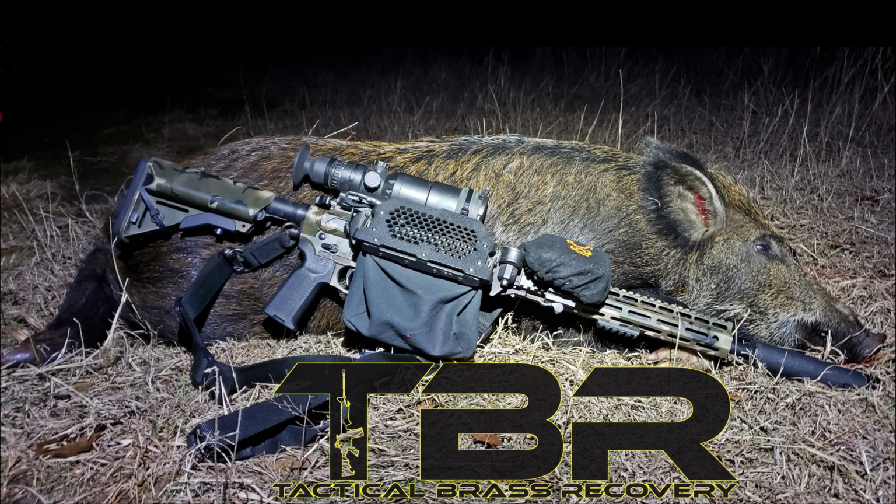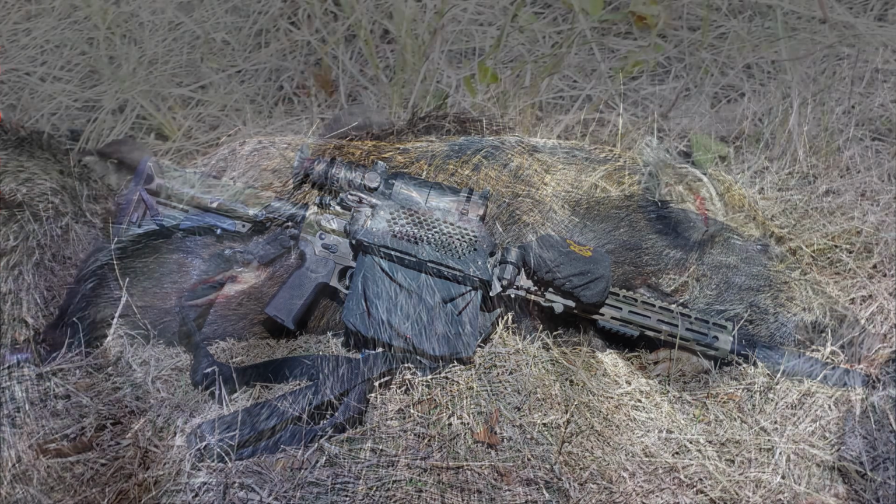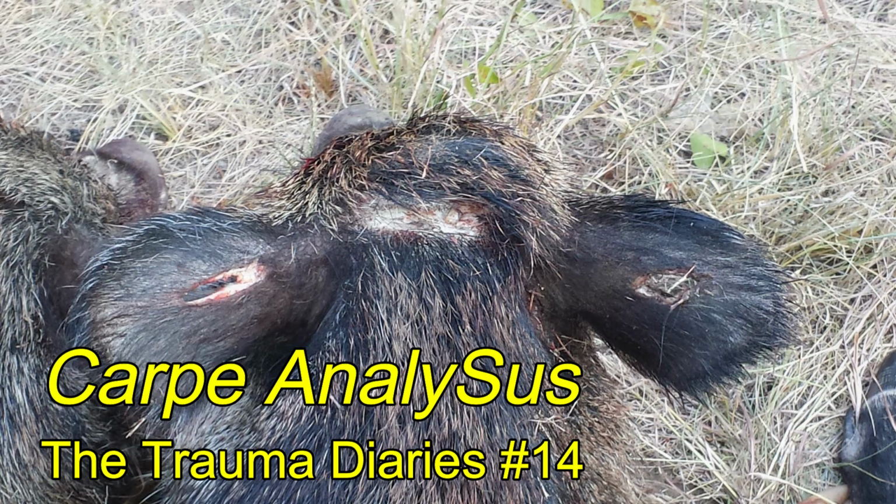Brass Catcher by Tactical Brass Recovery. The hog turned out to be a 140-pound boar. And the shot and what happened to the shot will be discussed in Carpe Analysis, the Trauma Diaries, number 14.